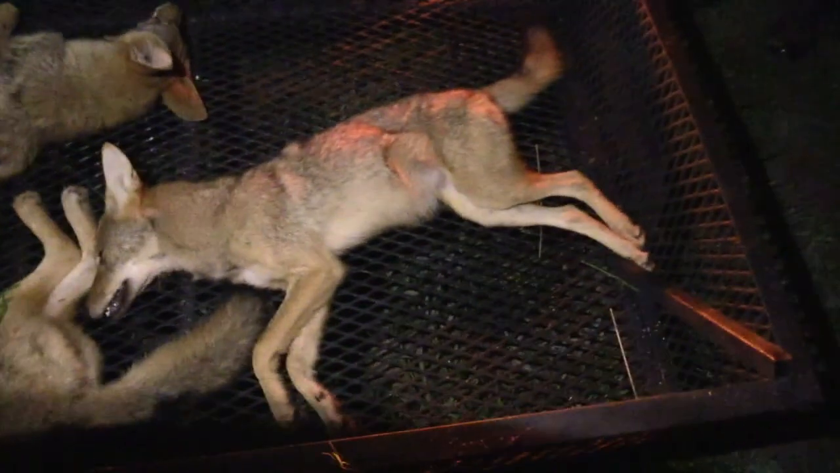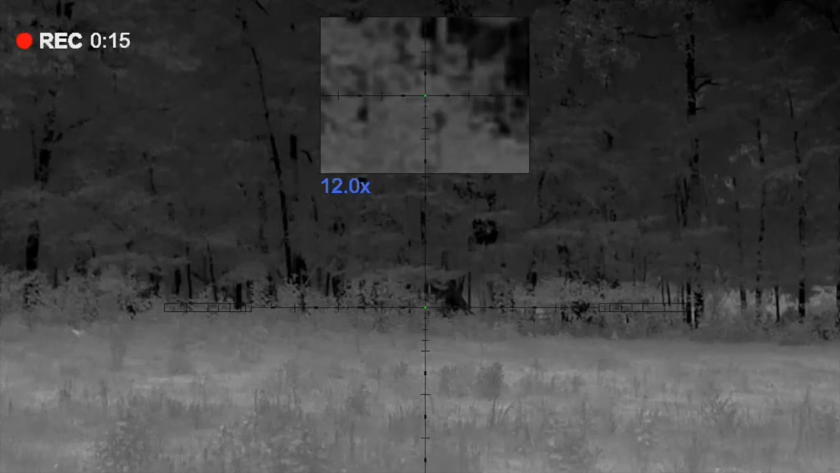We can hunt this behind his mama's house. Guys, we're right in between 2 or 3 coyotes. They're raising. They might be in that field. We worried about bumping them. But